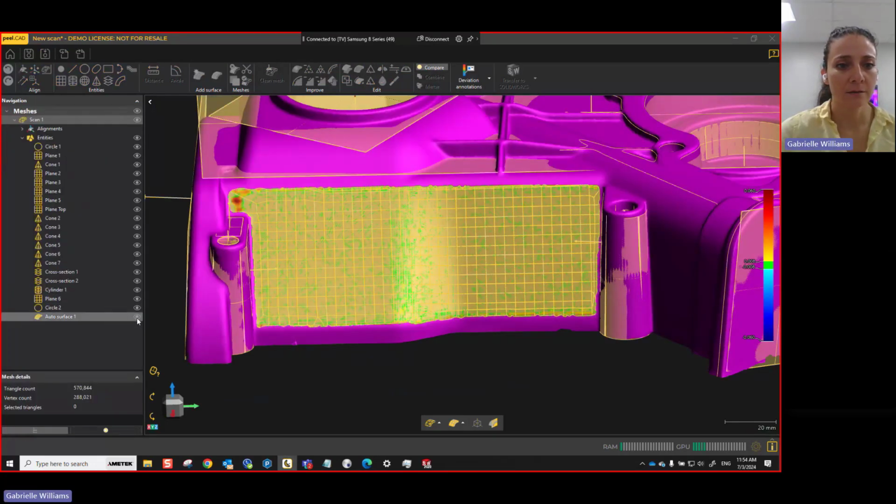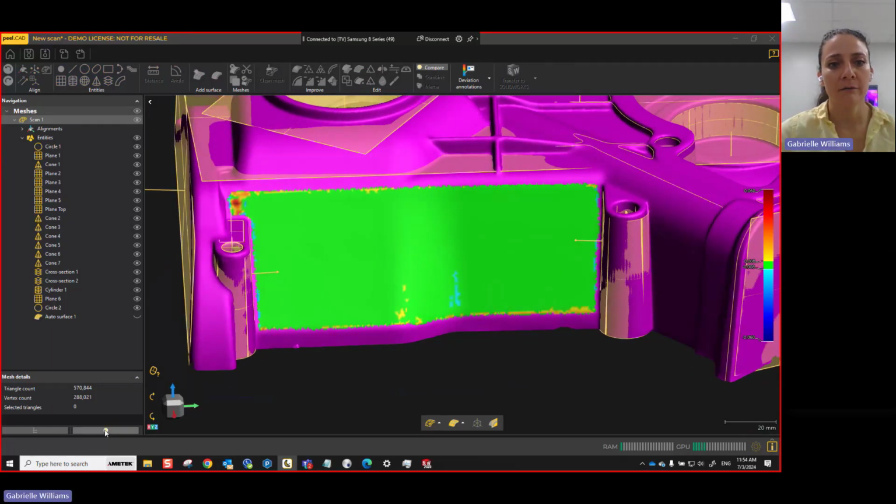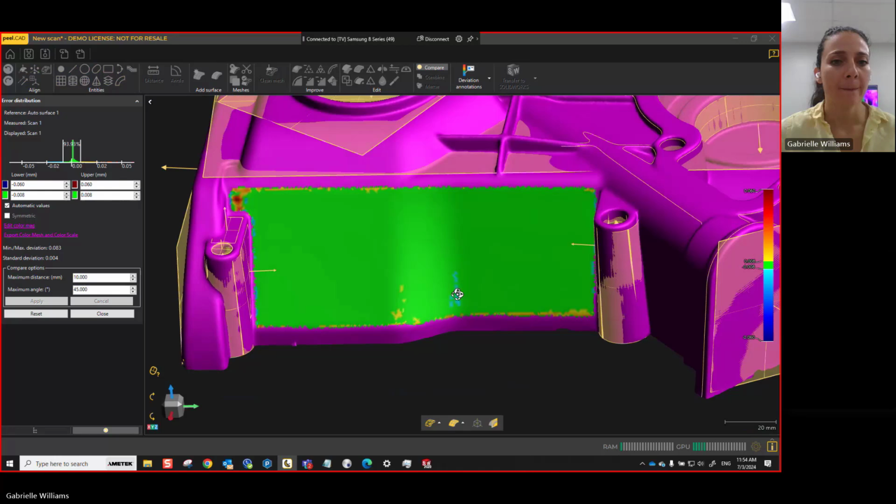I'm going to hide it here for now, but here it shows me a color map view of how different that auto surface is to my mesh. Everything that's within the green zone is going to be plus or minus 0.008 millimeters. So that's pretty close there.